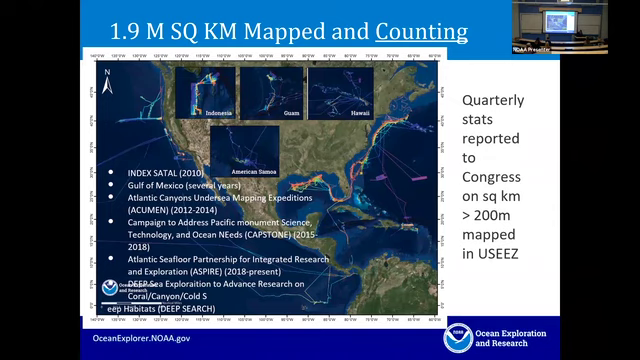And we are counting this. We actually report these statistics of how many square kilometers of the US EEZ deeper than 200 meters on every cruise. We report that to our colleagues in Silver Spring, and then they in turn report that to Congress on a quarterly basis.